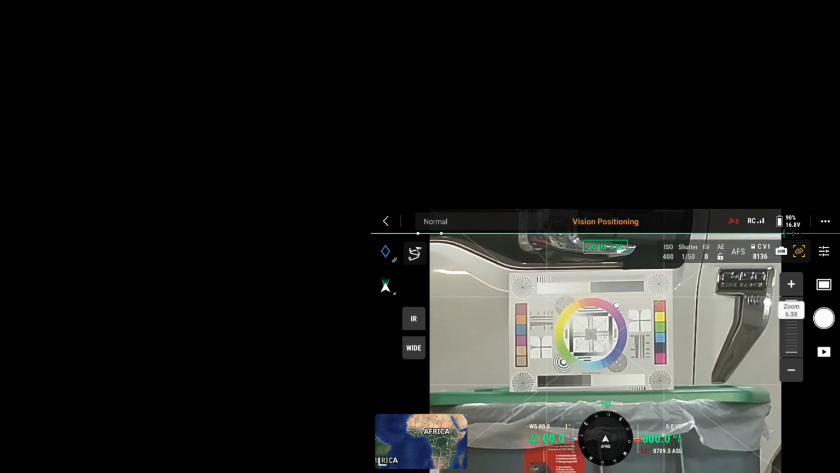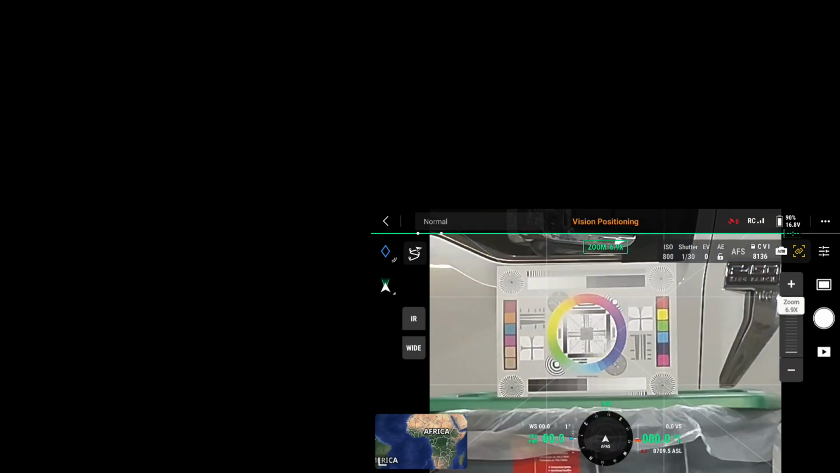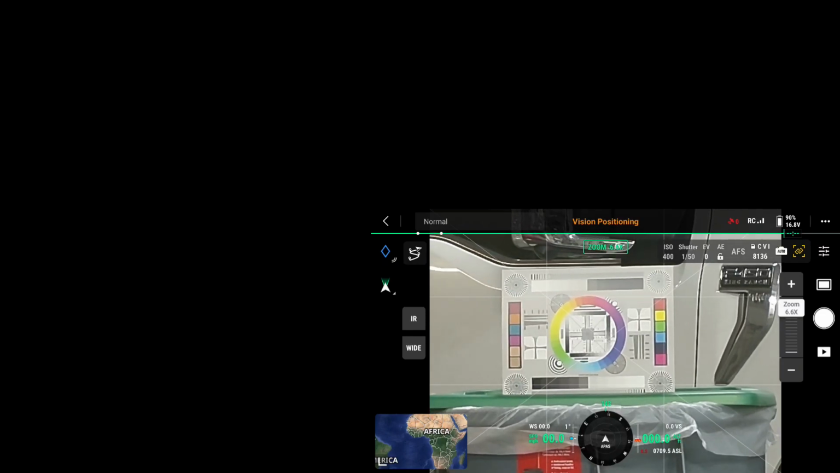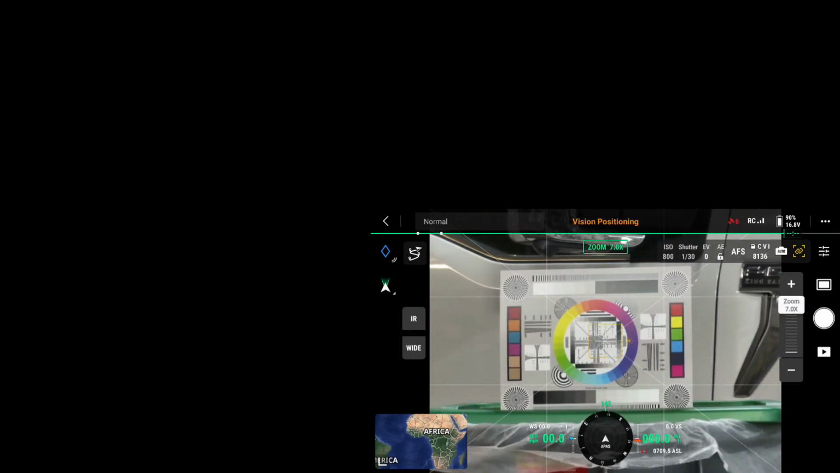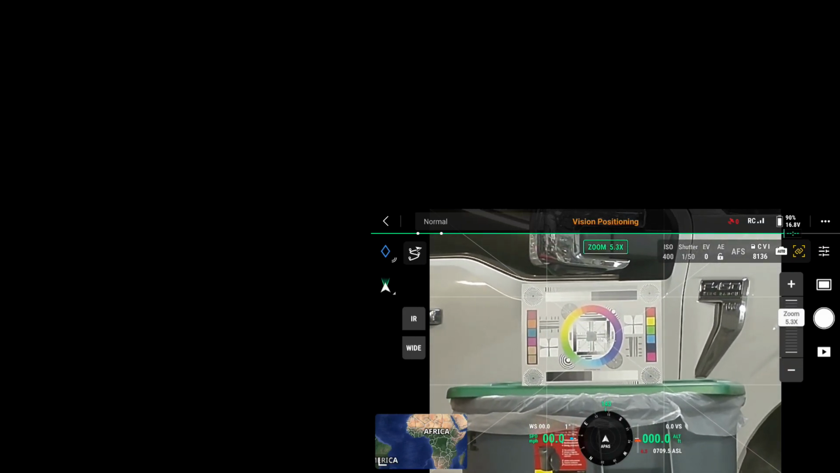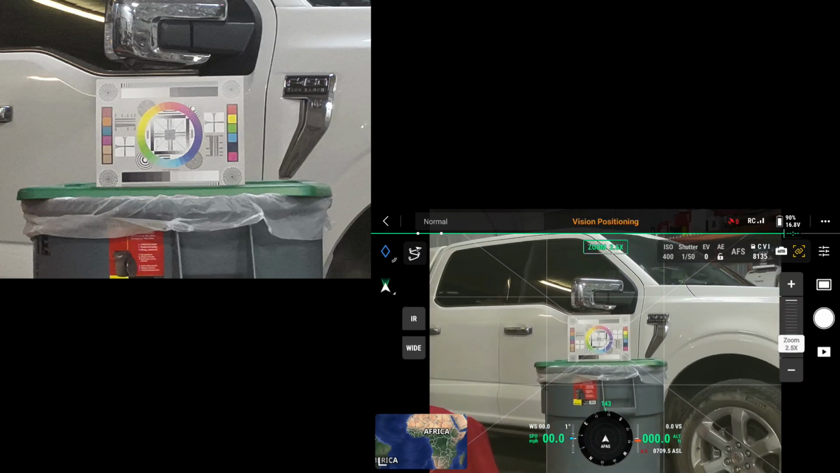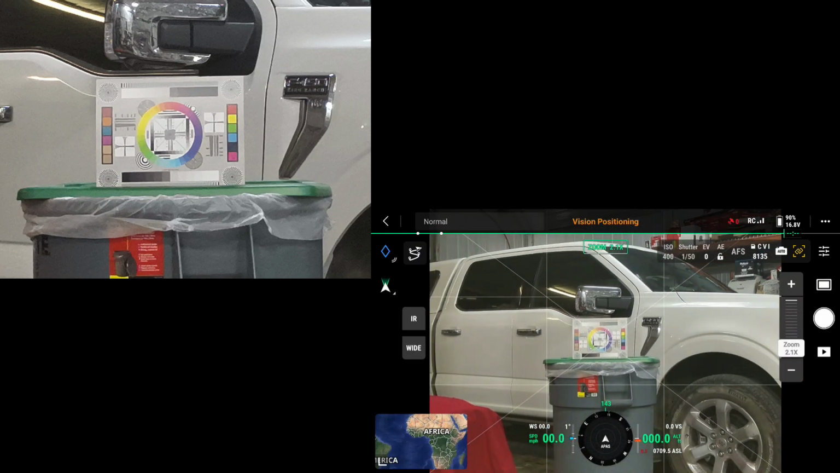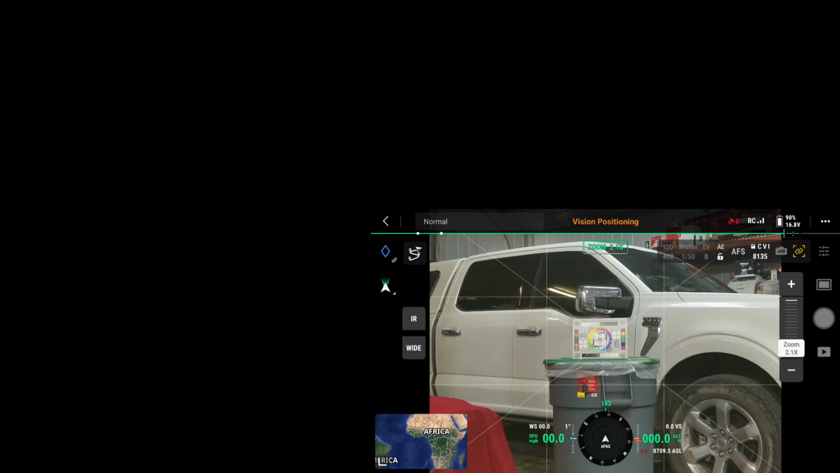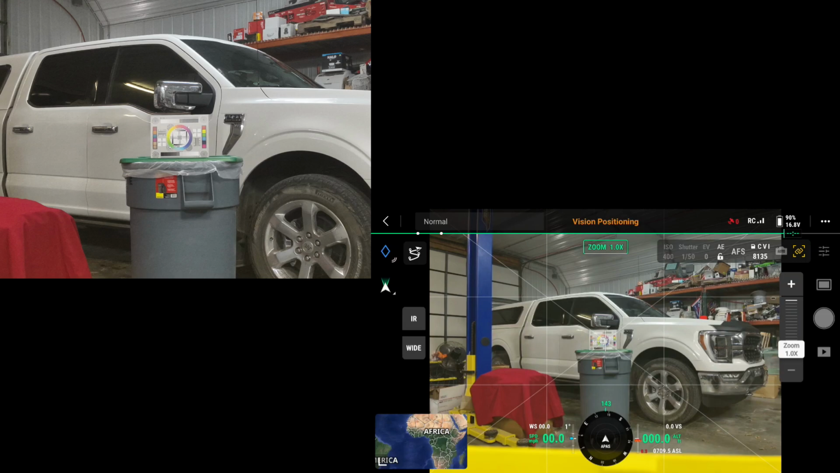Now you can see where the lens goes hybrid, right at 7x. So it's 6.9. Notice I'm kind of off center. There I center. So that's kind of interesting. So there's a picture. I'm going to take a picture here at 5x, 2x, all the way back to 1x.